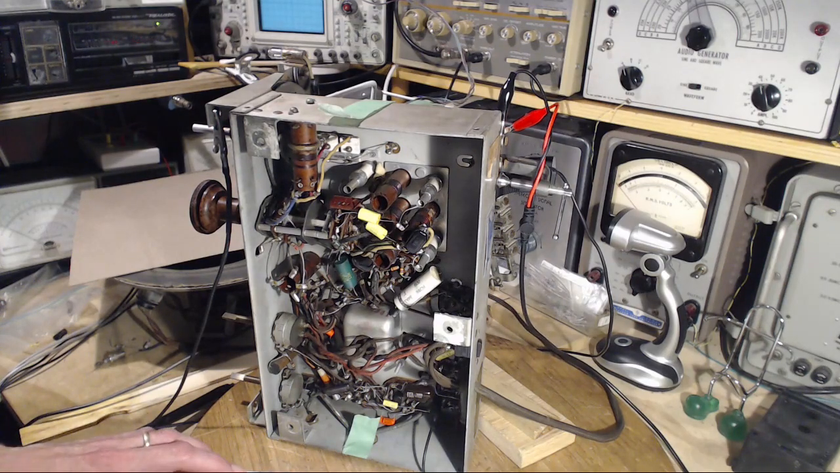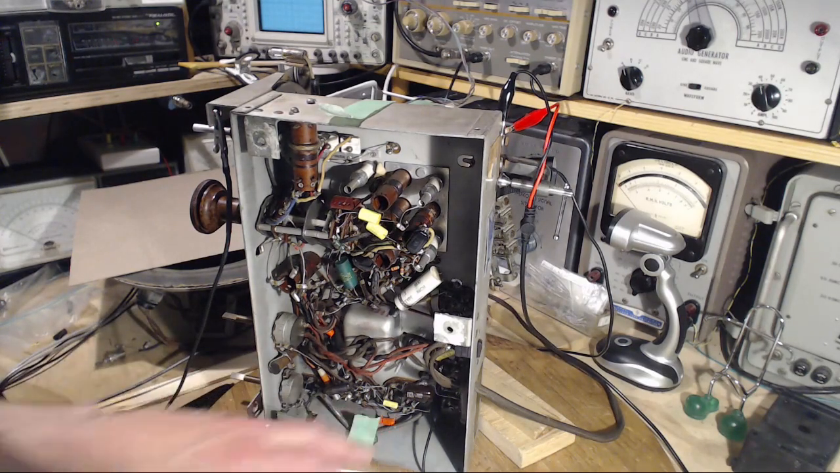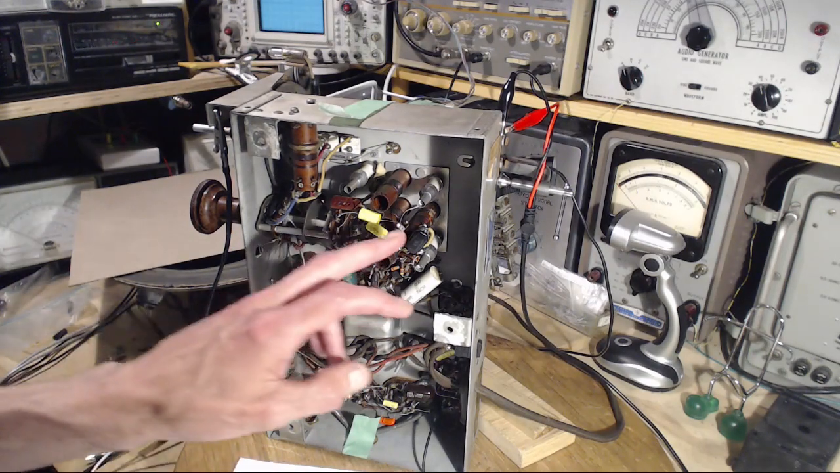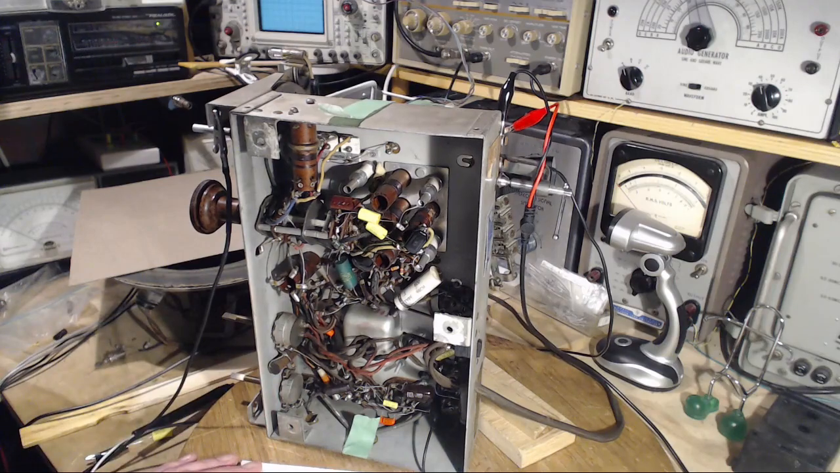And are there any others? There's an orange drop here, and those are fine. We'll leave them all. These black ones here, my experience with them has been good. I have a couple I've taken out of the radio.